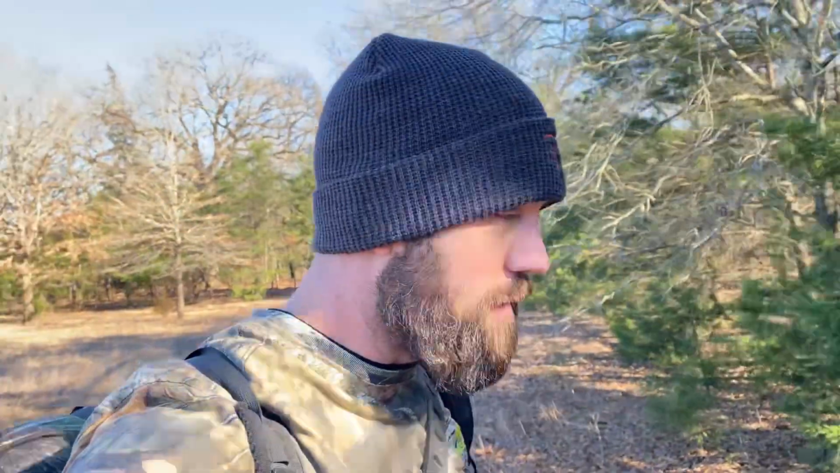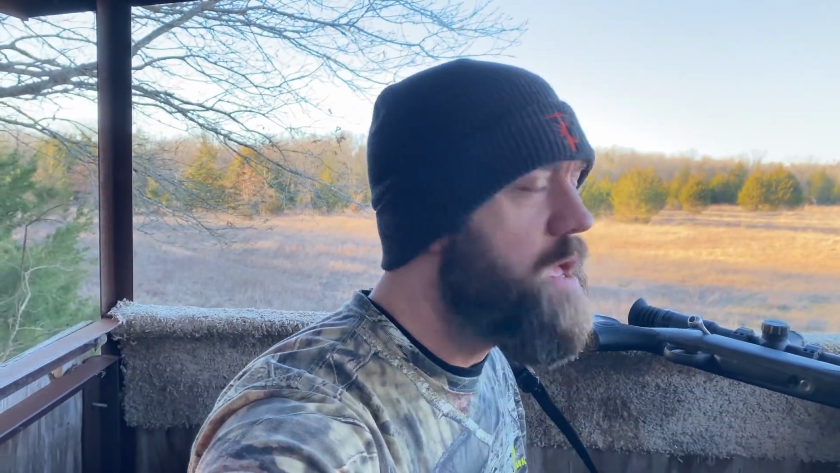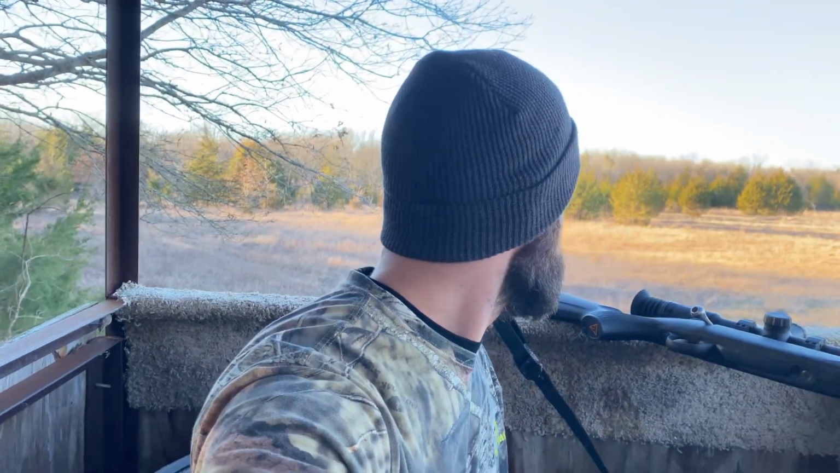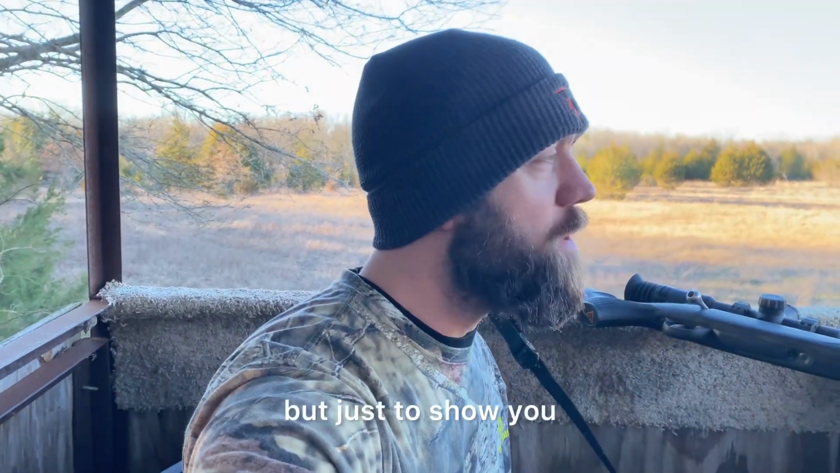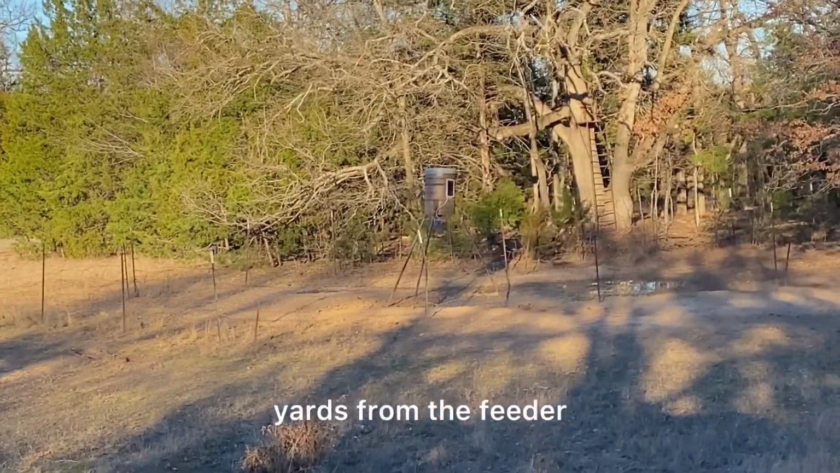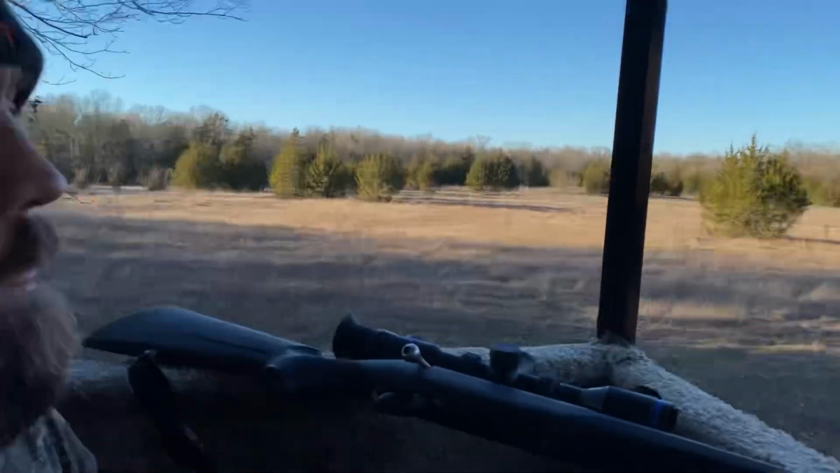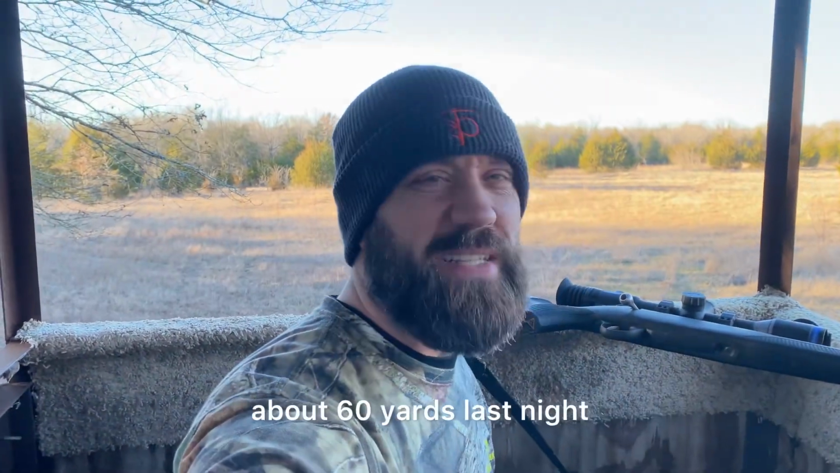All right, guys, let's get in the stand, get set up, and get ready to go. We have been in the stand for a couple hours. The feeder just went off. It's just starting to cool down a little bit now, but just to show you what I got going on here, we are only 40 yards from the feeder. So we're quite a bit closer. I think I was about 60 yards last night.